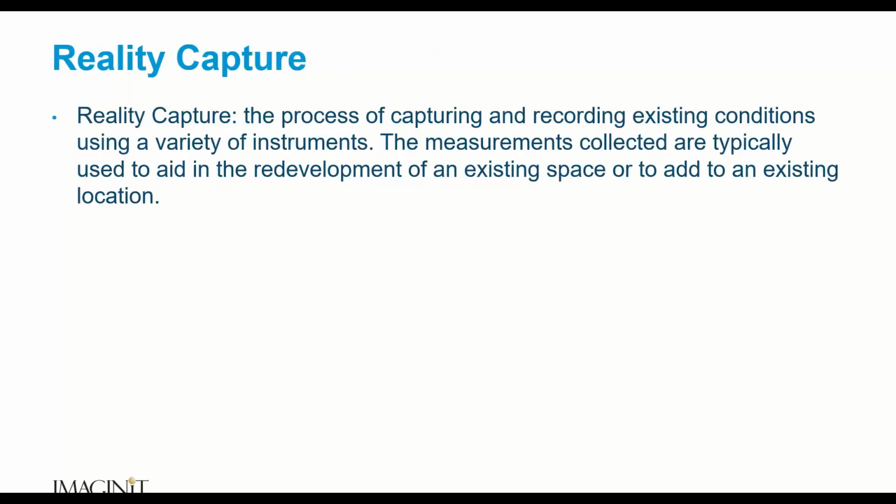All right. So defining reality capture, and this is something that I kind of sat and thought about. You can Google reality capture, and I'm sure it's going to give you a completely different definition, if it's not going to give you a software, maybe. But what I kind of came up with is just the process of capturing and recording existing conditions using a variety of instruments, right?